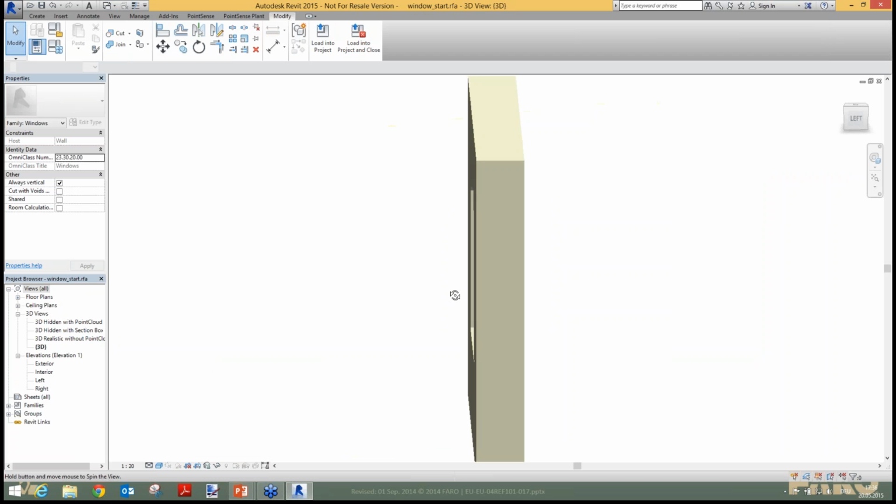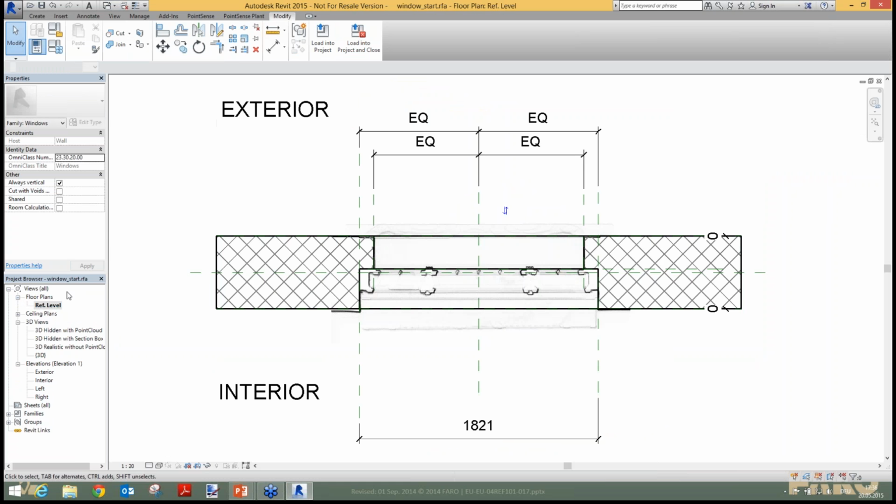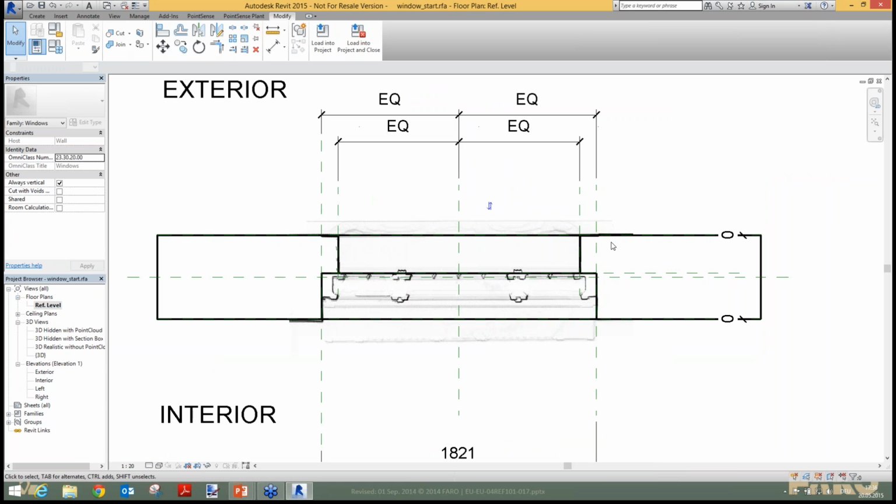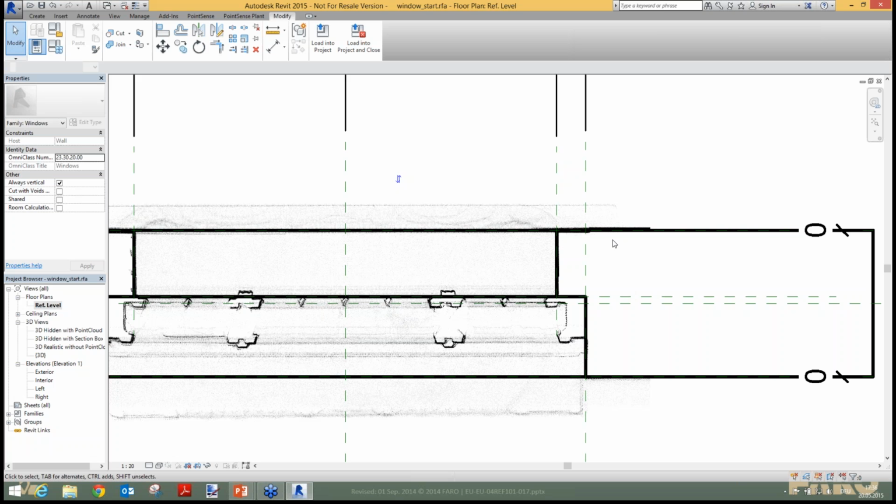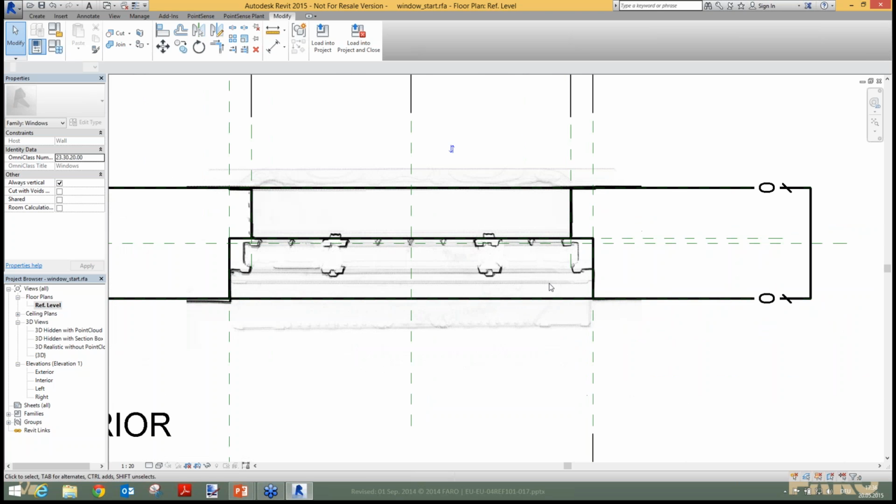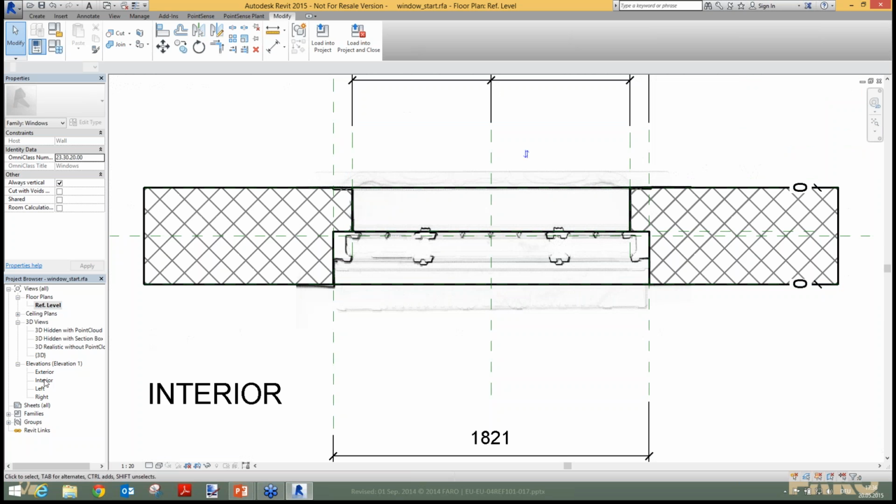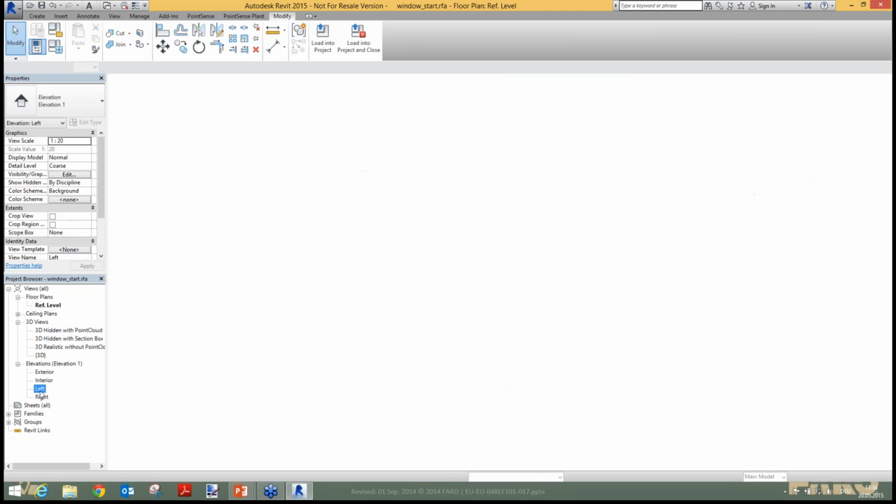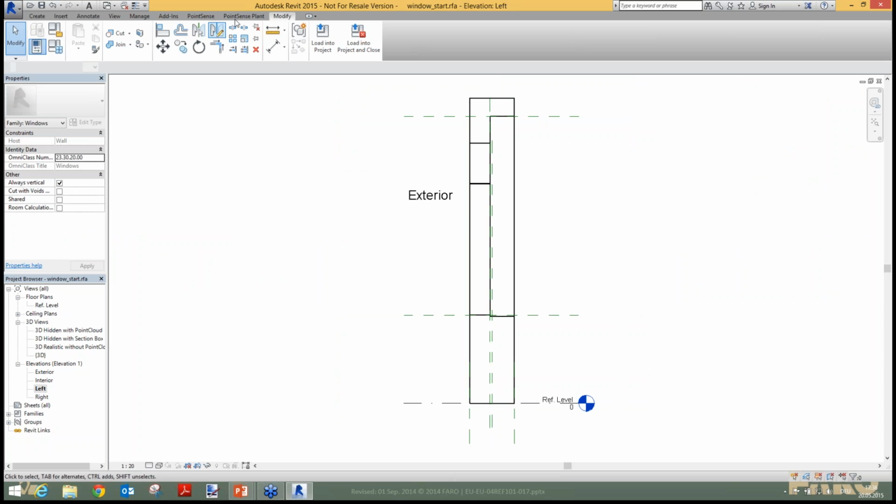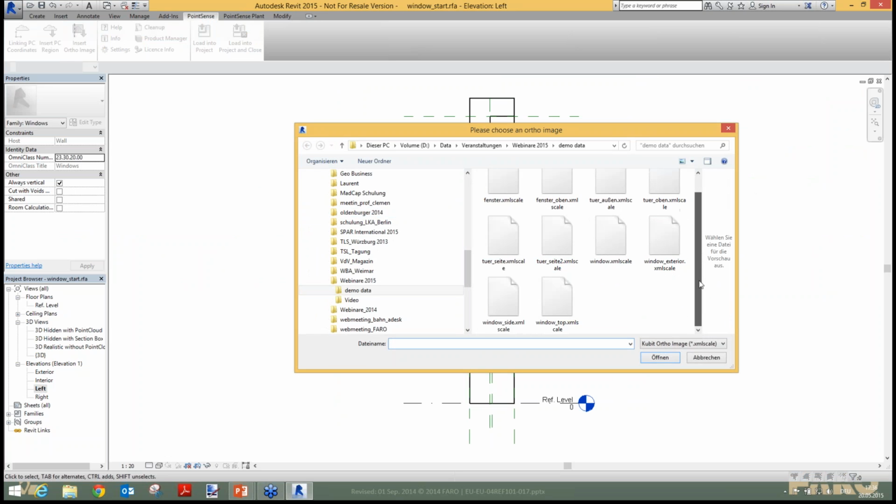I already prepared a little bit. This is a family file. If you have a look at the floor plan view, you can see here I already inserted this ortho image from the top view into this family editor, and you can see here all the profiles. Very good. And if you go to the left, then we can also insert the ortho image we already created.